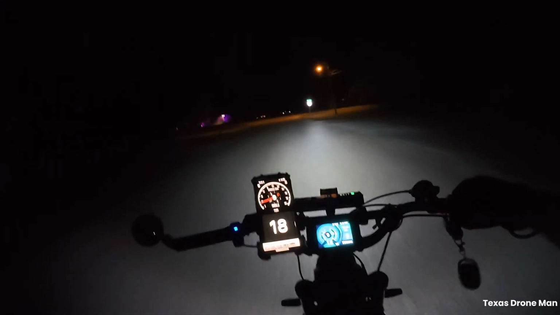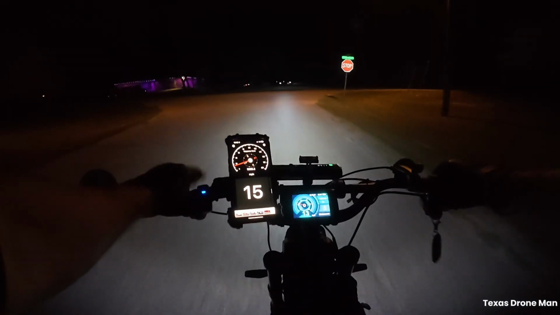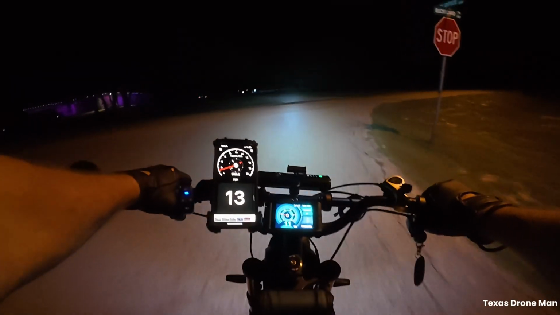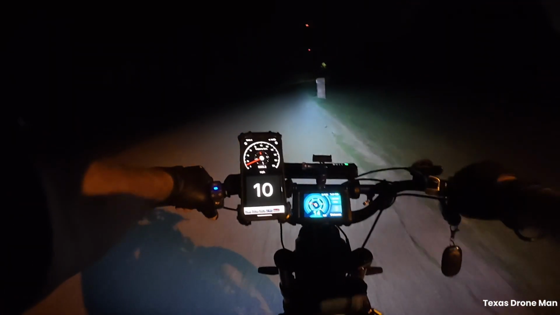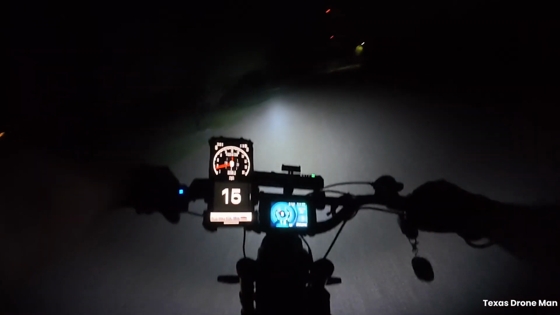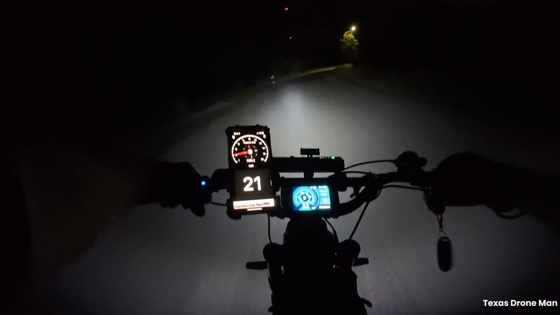Nah, I mean, that hill he was talking about, I think I was doing like 43 miles an hour or something on that. I don't think any of these hills are going to give me any trouble, including this one. This one coming up is pretty steep.